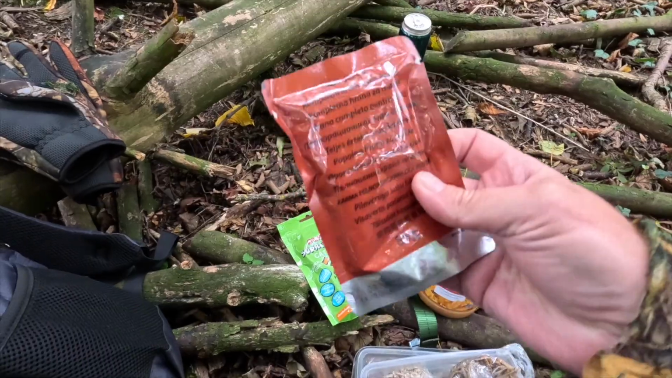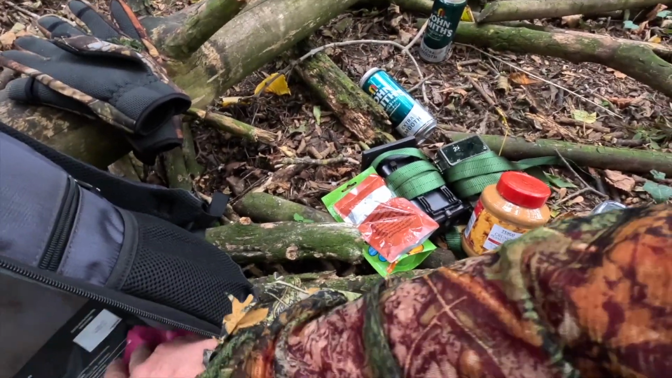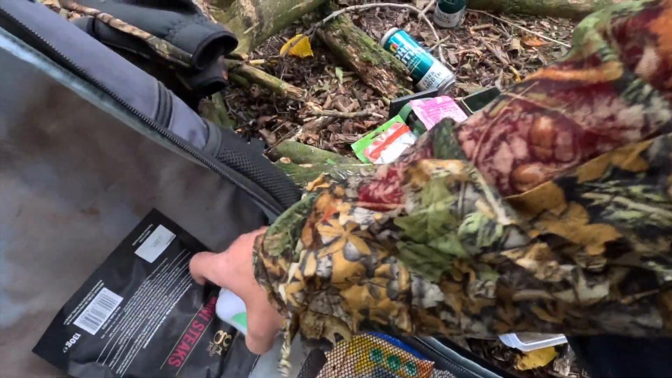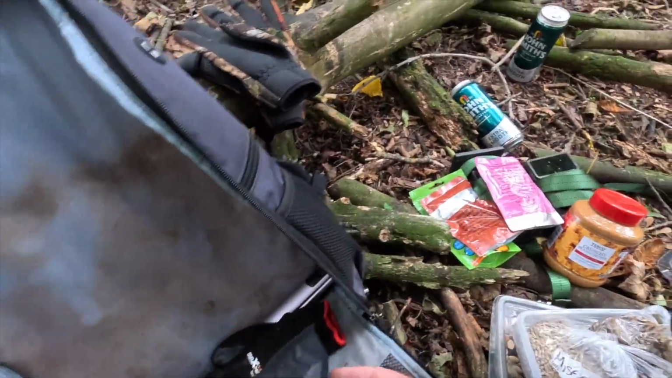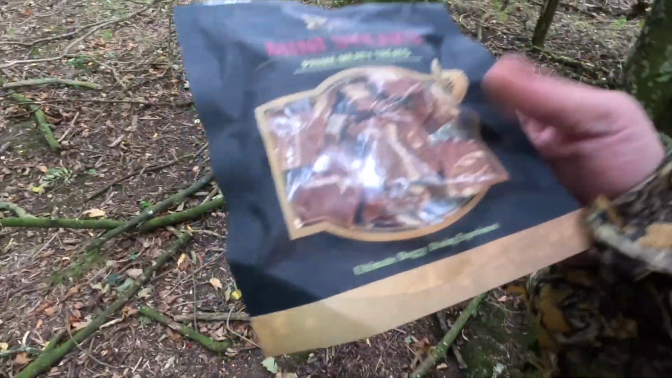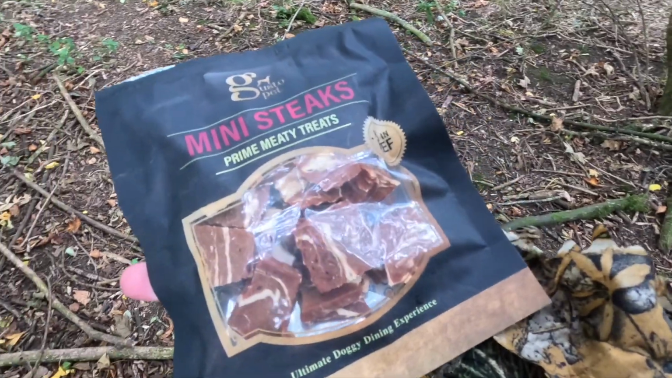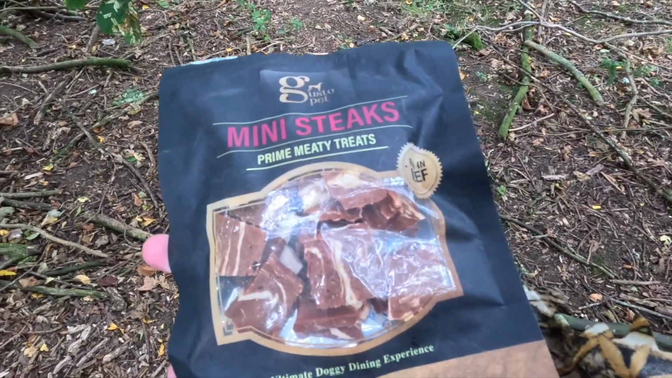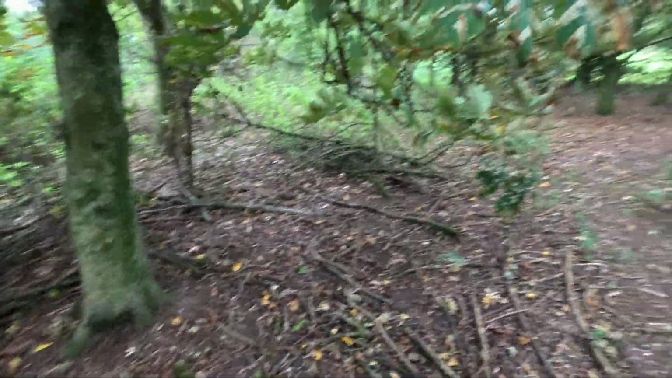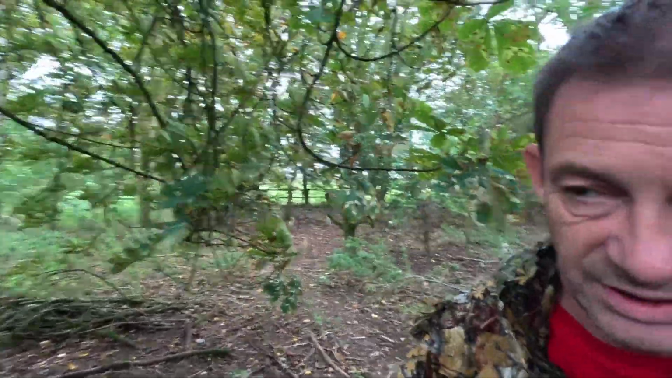We've got cat food. I think one's lamb, one's chicken. We have got mini steaks. Now, I've just given 2 of these to the neighbour's tiny little dog, and apparently it loved them. It's alright getting these dog treats from Asda and things, and they're just the best sellers, and everyone's heard of them, and everyone buys them.